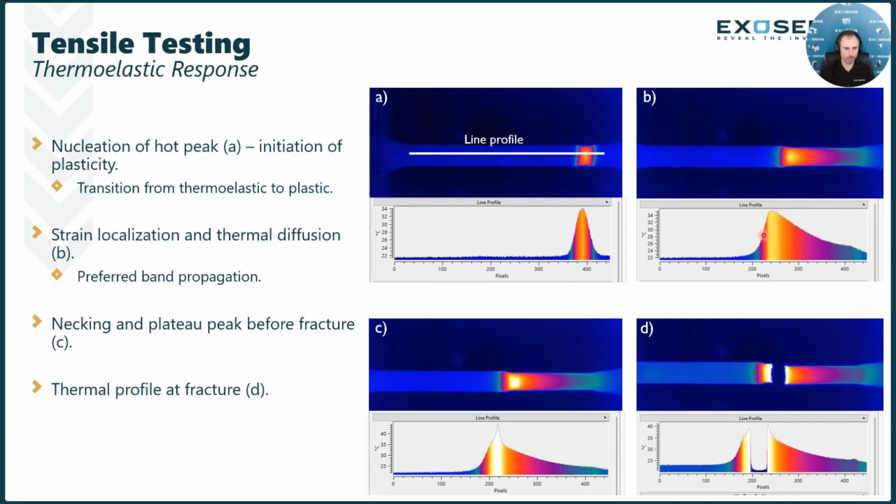So here we have strain localization and thermal diffusion as it propagates laterally. Then if we come to C, this is where necking and that plateau peak occur before fracture. It has propagated a little bit further along. And this big spike in temperature here is something that we often see with these types of tests. Right before the fracture point, we get this huge increase in temperature. You can see from B, it's almost about a 10 degrees Celsius change in temperature.